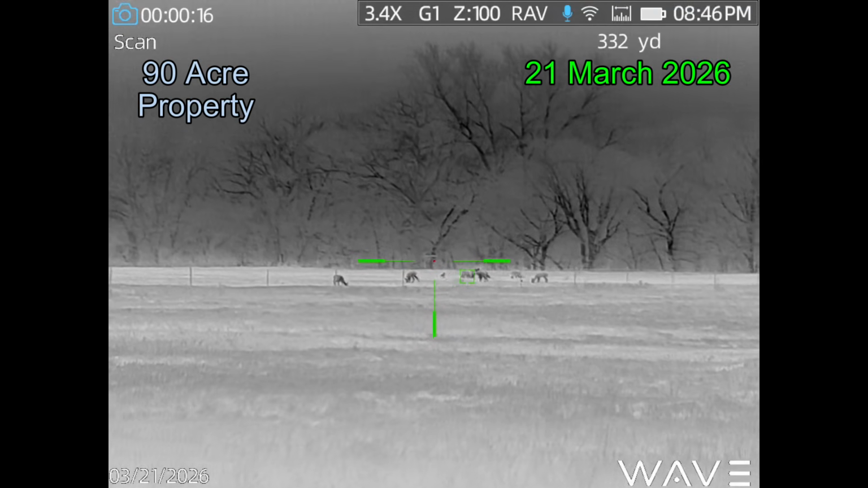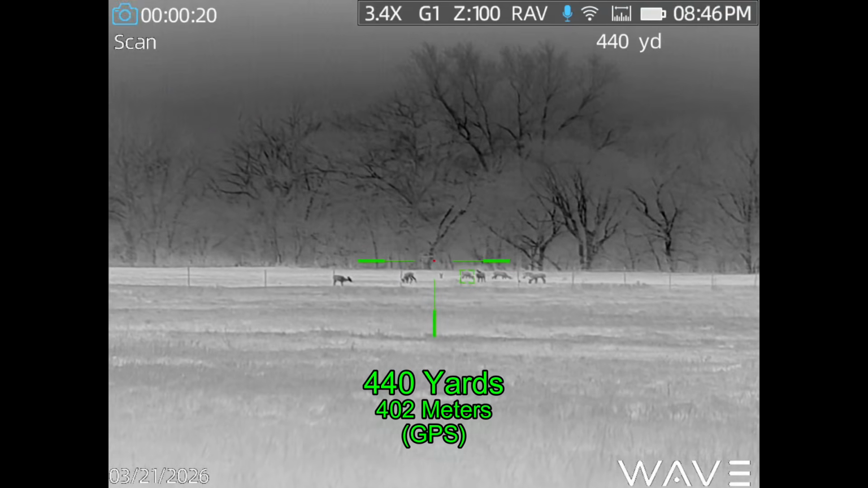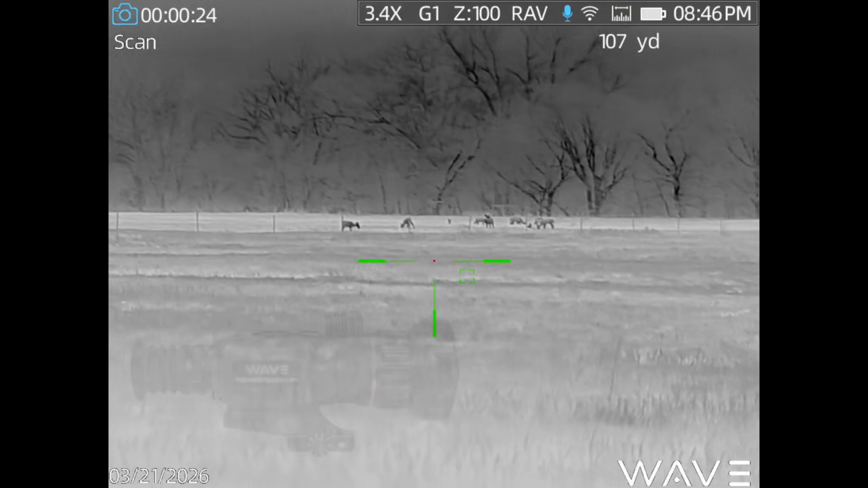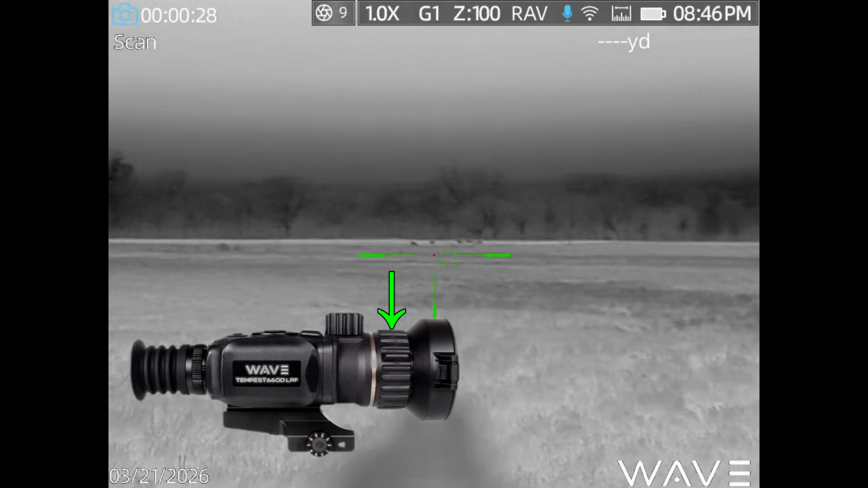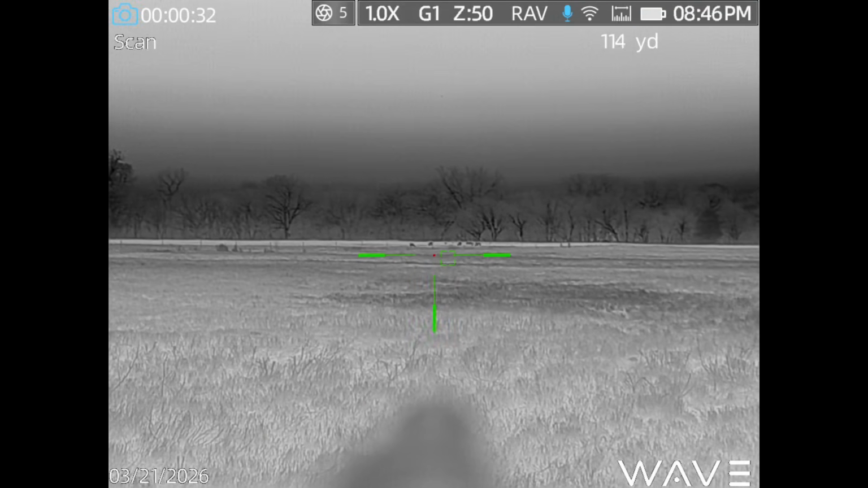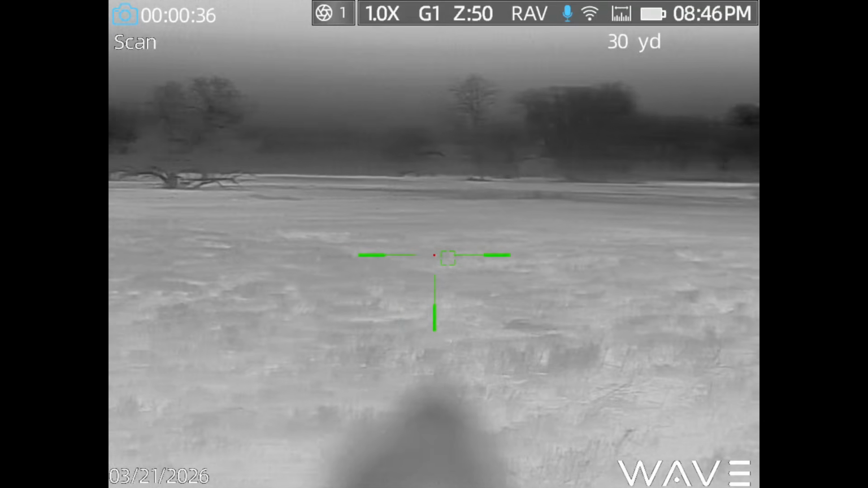And moving on a few days later, I'm out with Ben, and I thought this was neat. I'm getting video of deer in the distance. The far deer on the right hand side are about 440 yards. The ones on the left are about 380 yards. I'm getting video, of course, with the Wave Tempest. I'm going to adjust this ring right here, and that's going to change my native magnification from 3.4x to 1x and a much wider field of view.